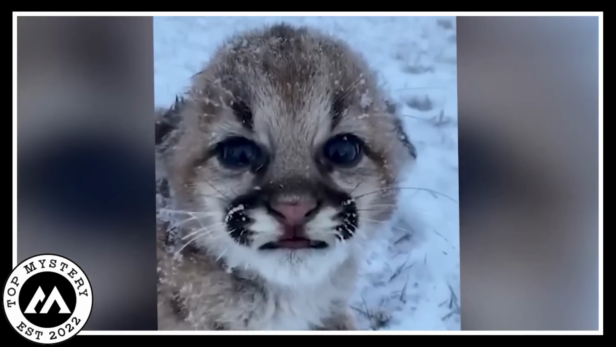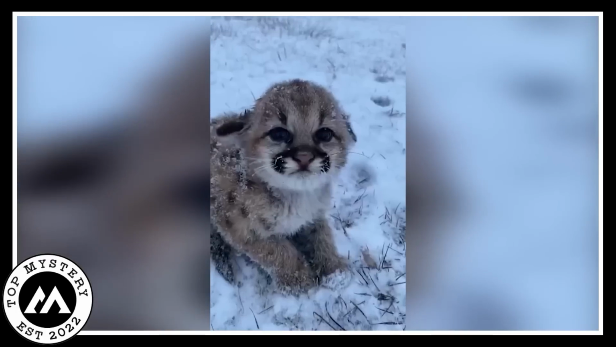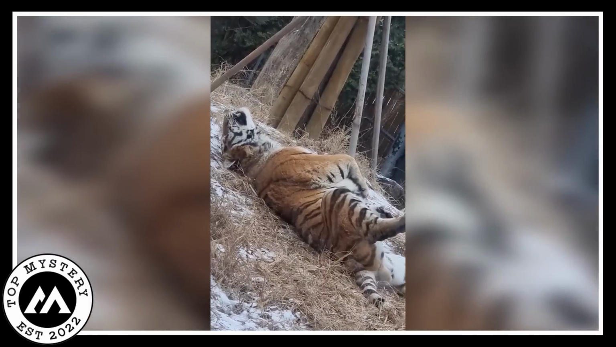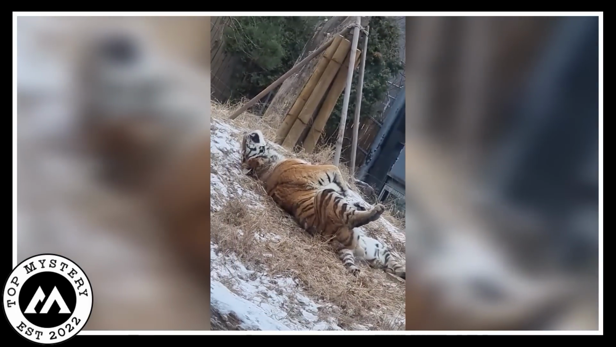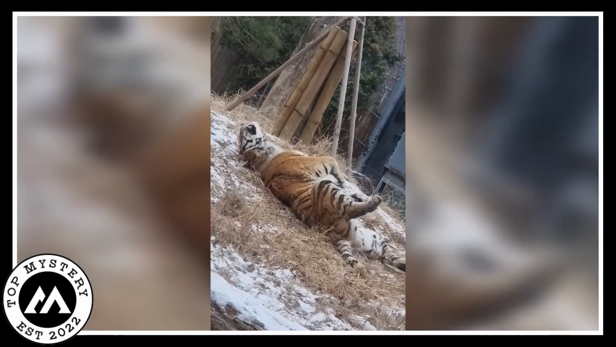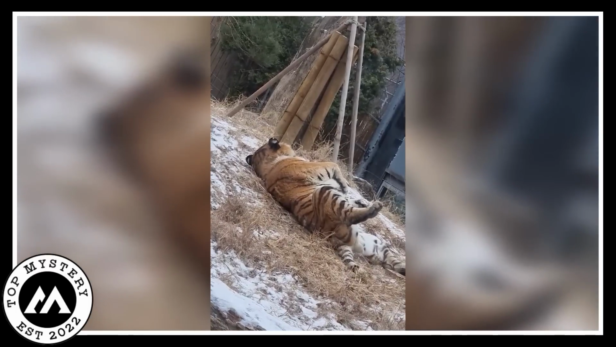It was stuck in ice, looking really scared, like it was begging for help from anyone who might pass by. But there was another big tiger nearby, once strong and mighty. Now it was helpless, almost frozen, but somehow still alive, fighting to survive.